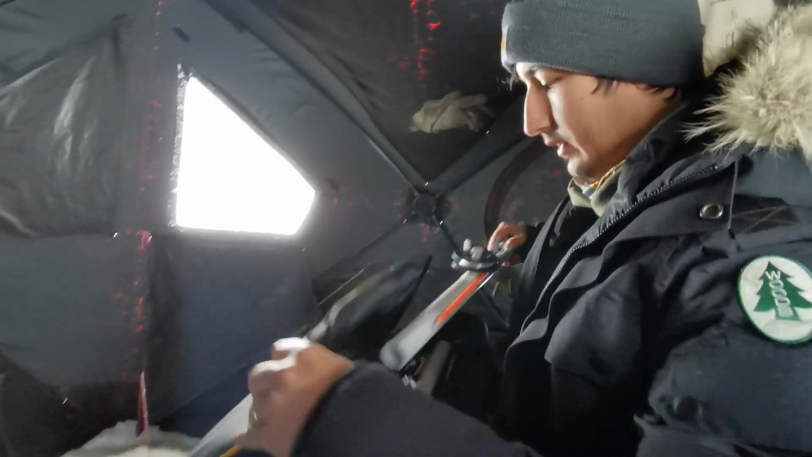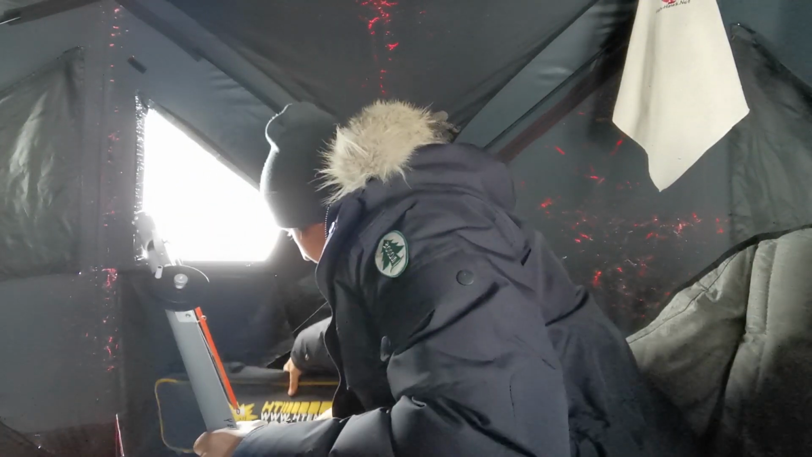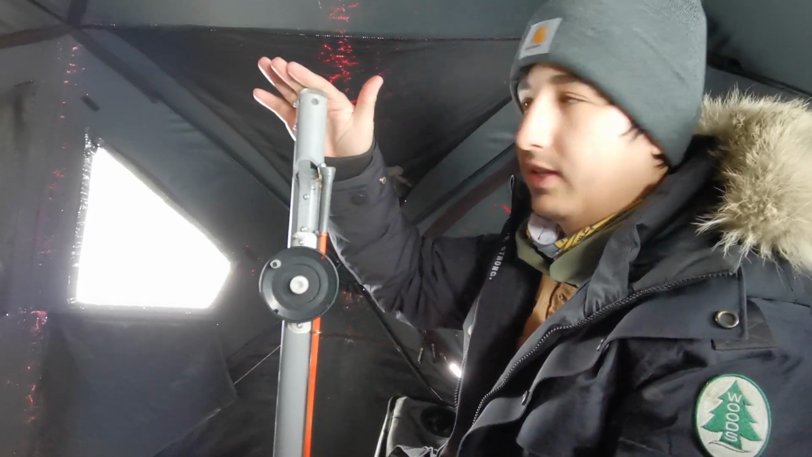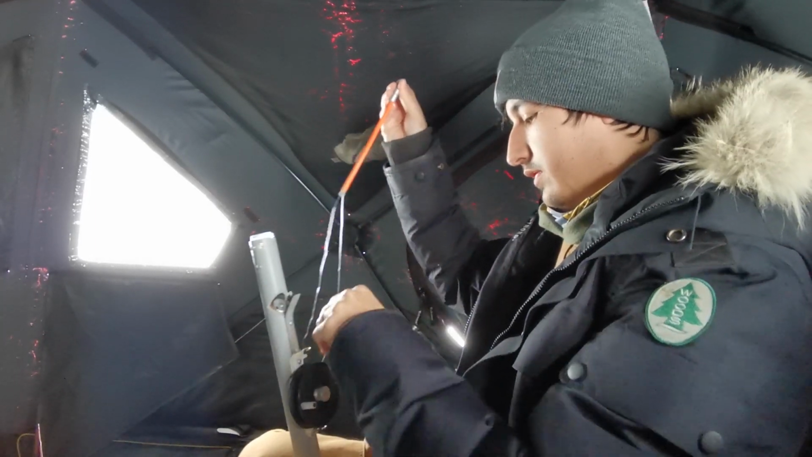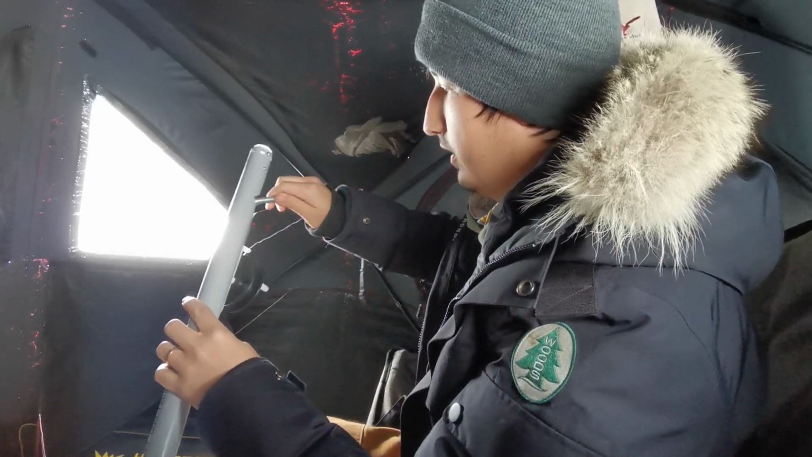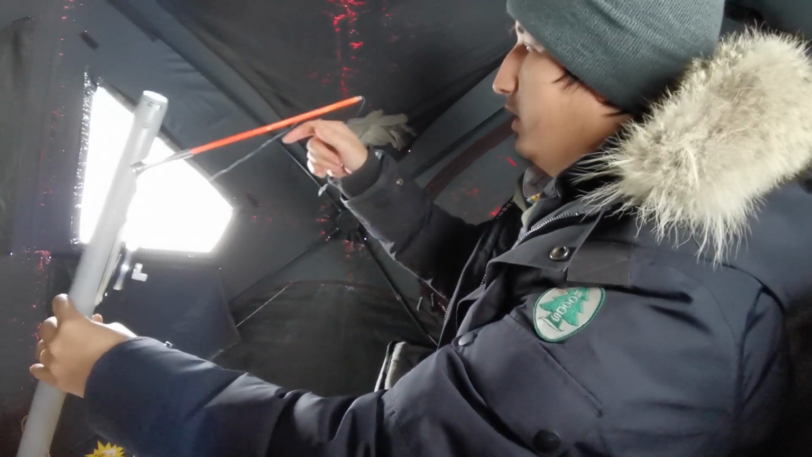I'm gonna go and set up the tip-ups. Okay, so this is the famous tip-up made by my grandfather. He used to make them, not so much anymore, but as you can see, nice and collapsible. Essentially, to set them up, all you have to do is pull the rod part out, screw it into the door stopper receiver, plant that in the ice, put your line in the water, and you're off to the races.